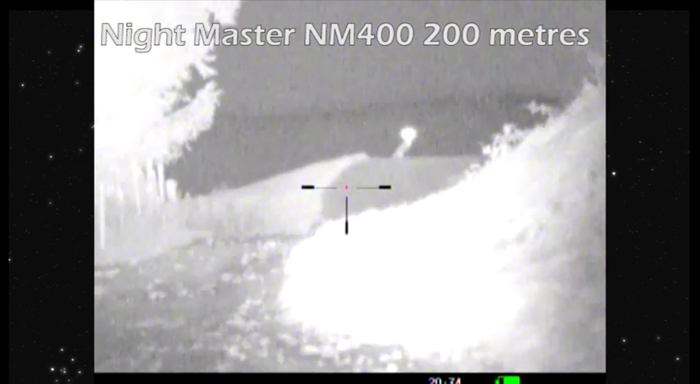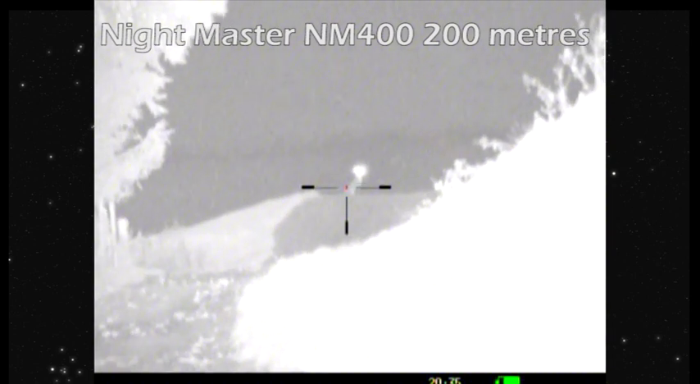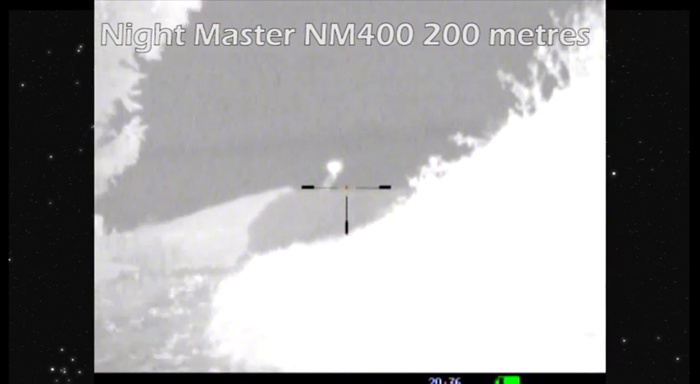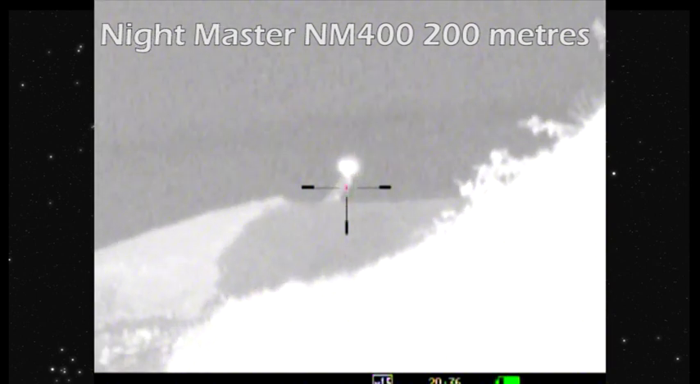So we say up to 200 metres on something like the N750 with the 400. And both these products are ideal for vermin control, aren't they? Yep, absolutely. You'll see we're zooming in and out using the Digisight built-in digital zoom as well here. It's a handy thing, folks, because these attach with a mount onto the side of the Weaver rail, don't they? Yep. Very easily as well.